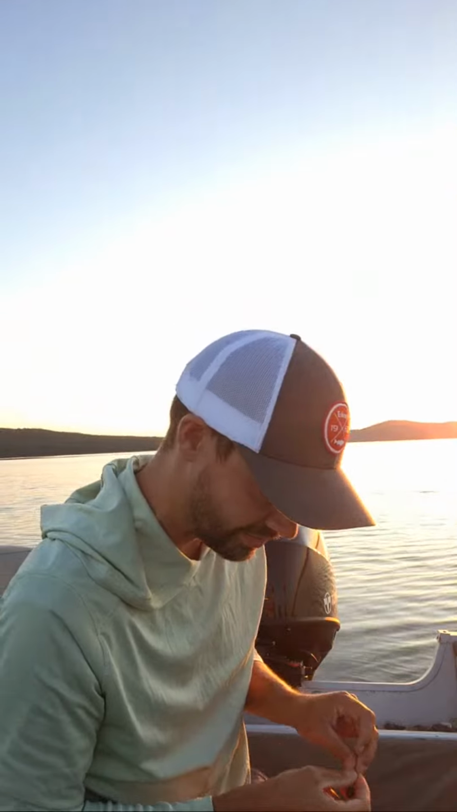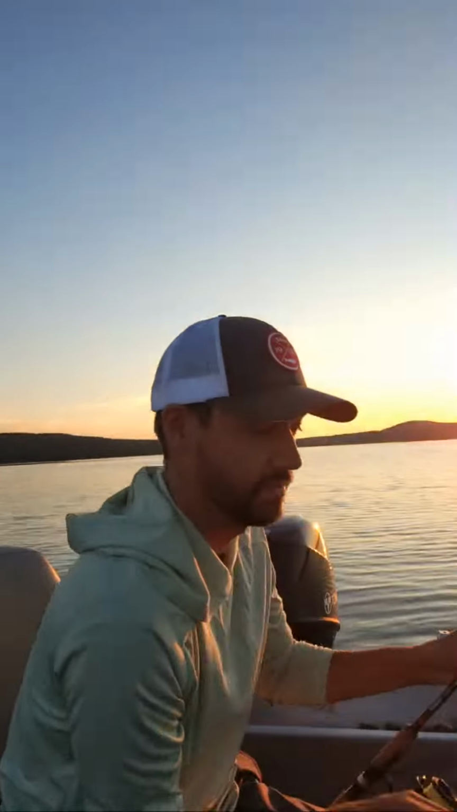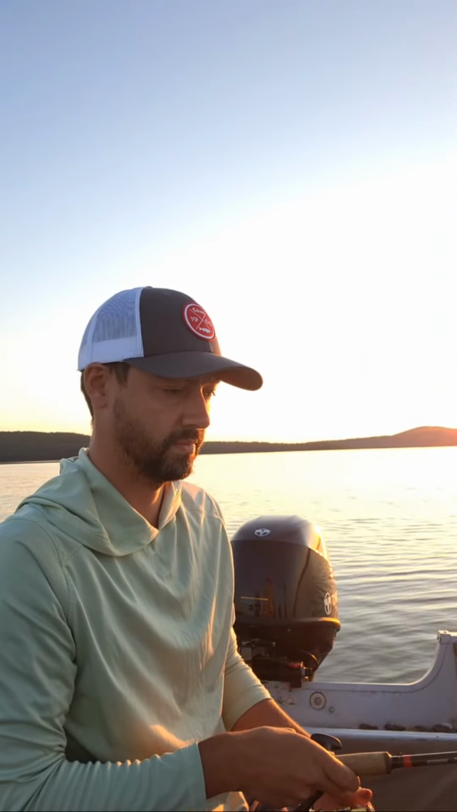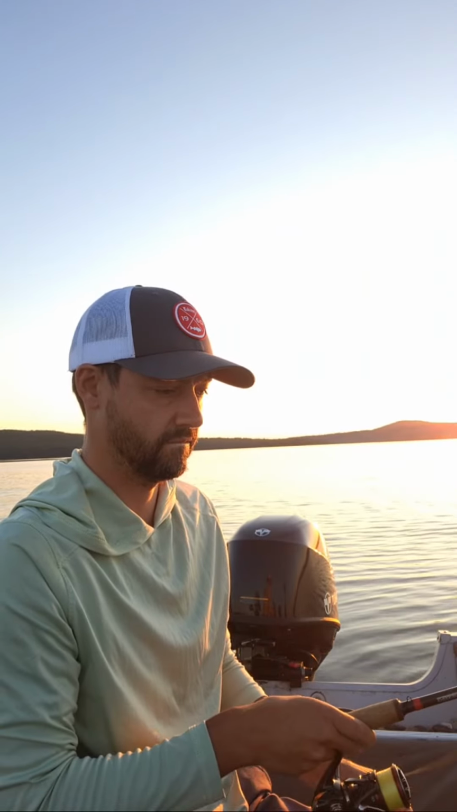And we are tying on a drop shot rig for a lake trout. Ooh, we got a big laker coming up. See, I'm literally spooking them with the jig here, and I'm dead quiet. I'm not making anything.